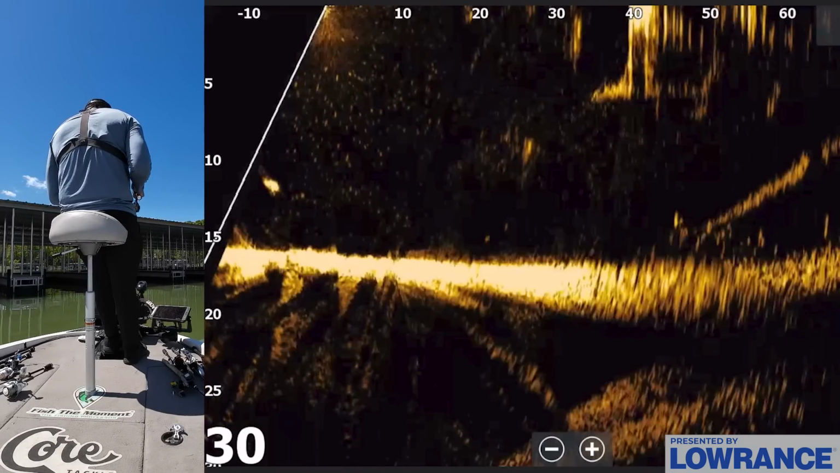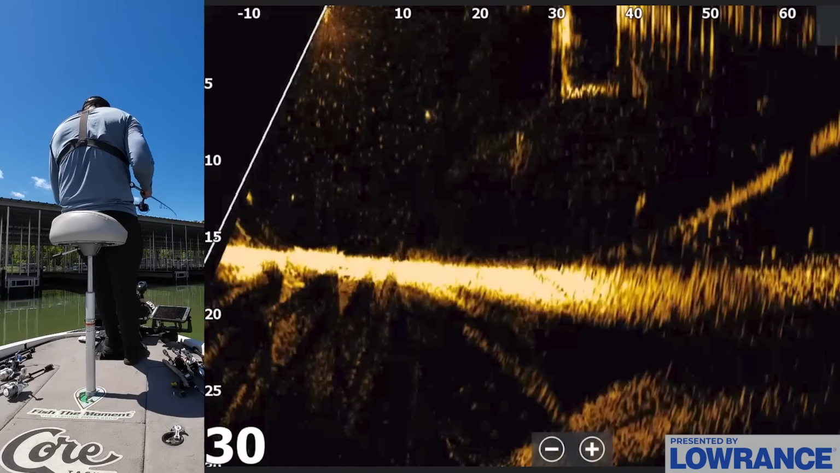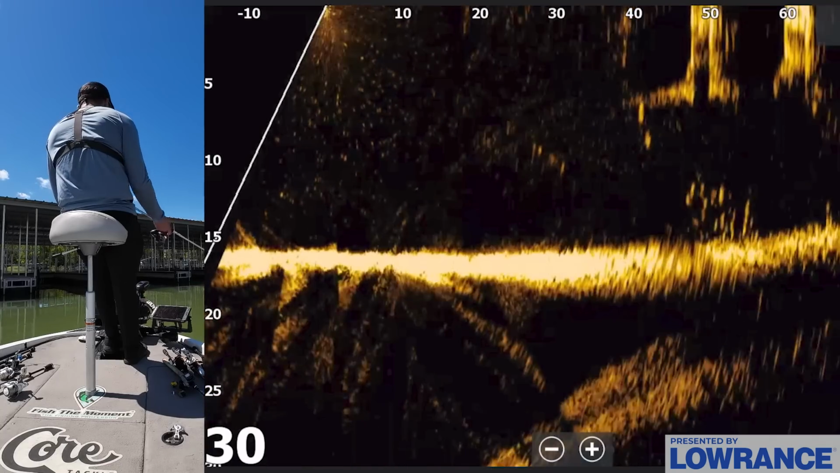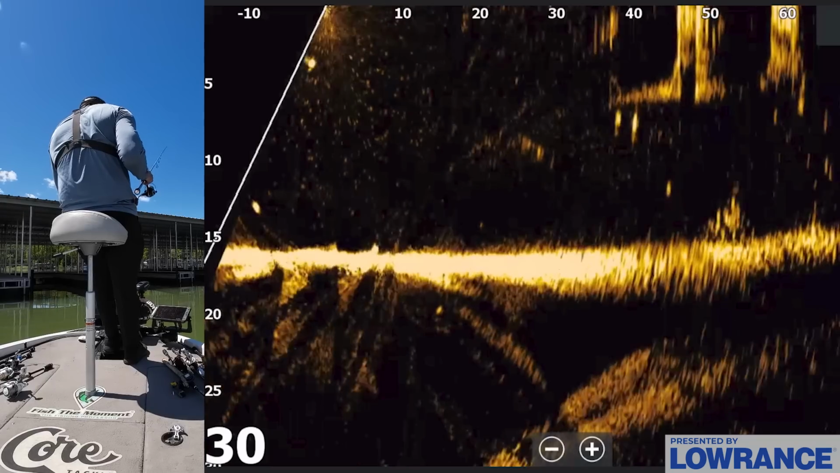And it's not like they're eating this very well. I don't know what the deal is today. They've been biting pretty bad, like just nipping at the bait, barely missing it, but every once in a while you get one that will come up and absolutely crack it. And I don't know why that is.